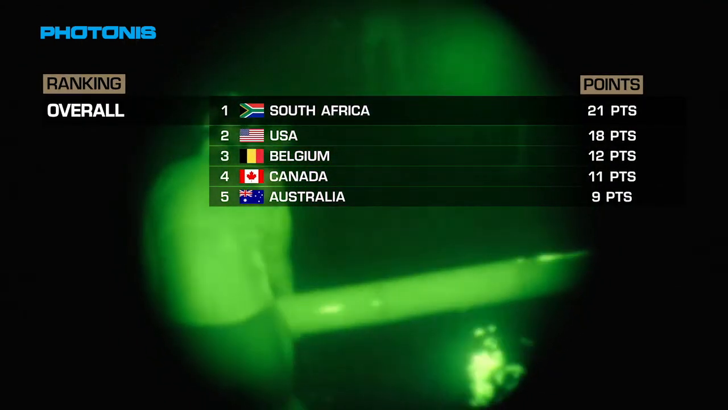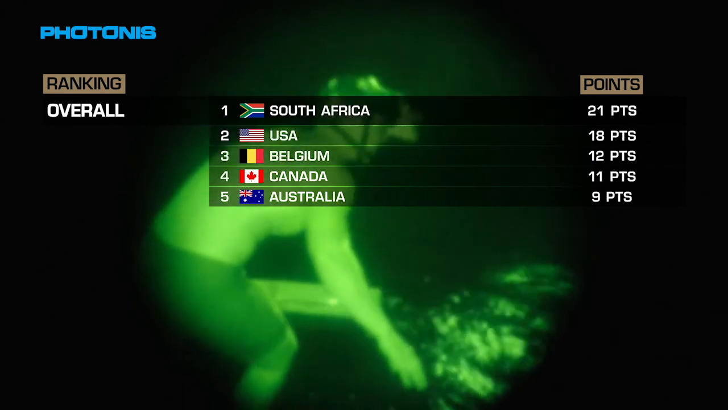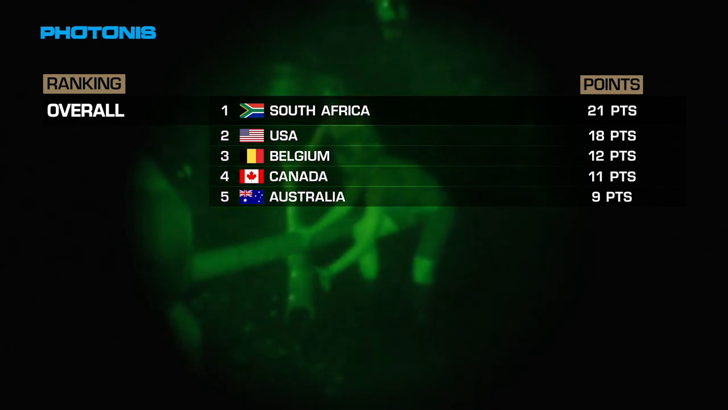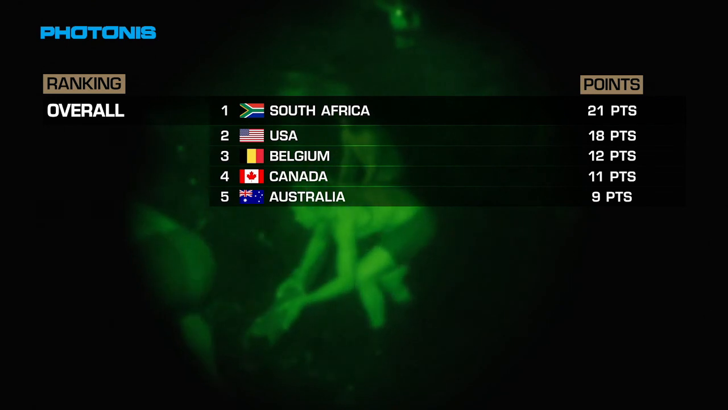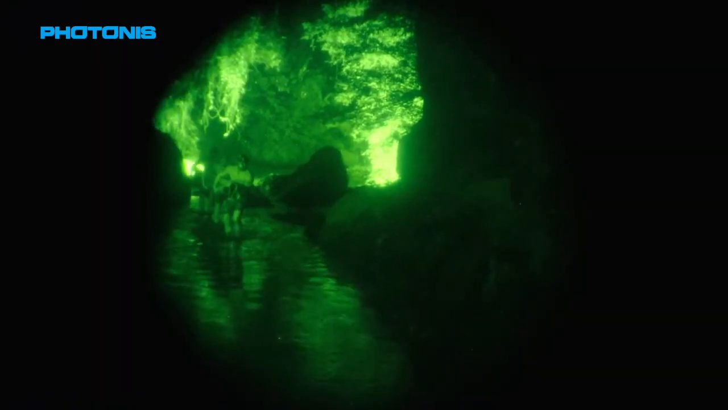Overall, South Africa retains its commanding lead in the competition, with Team USA gaining ground in second place. Team Canada has jumped from last place to a tie for third with the Belgians, which leaves Australia in last place. They'll have their work cut out for them in the next challenge because the UFC is far from over.